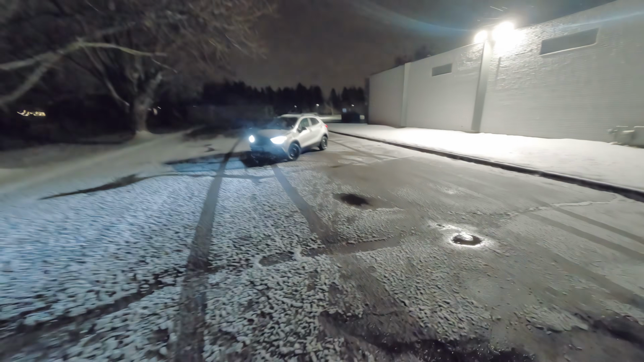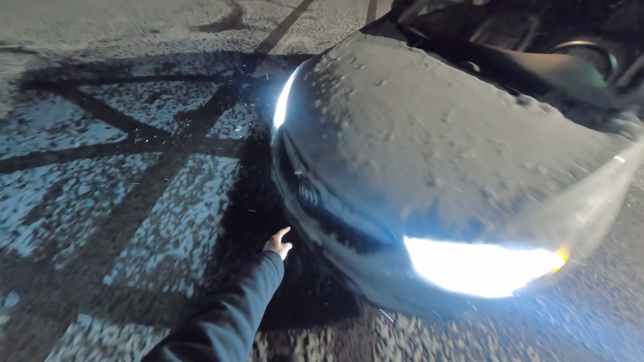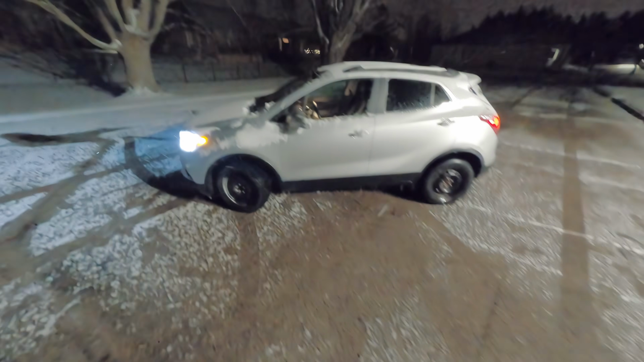My name is Mark. I am your very cold driver this evening, and I know you can't see it because it's in the shade, the shadow, it's nighttime, but this is a Buick. This is a Buick Encore, not an Encore GX. This came before that. It's just an Encore. This one is from 2018.